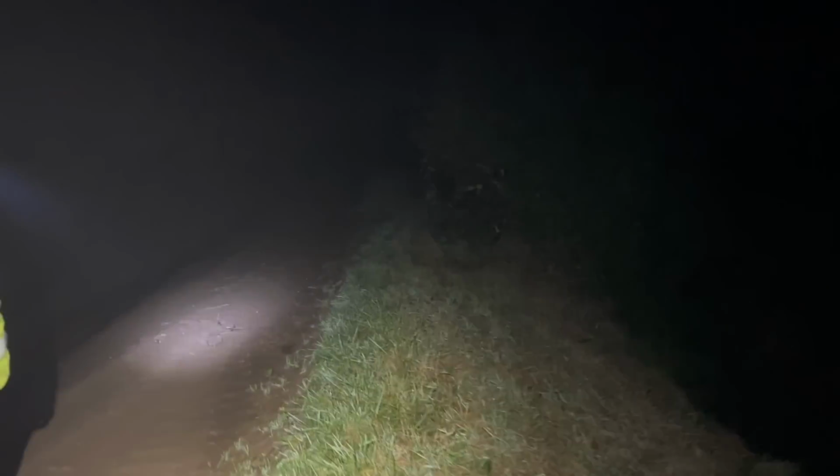That's what I mean, the thermal cuts right through it, doesn't it? I see it stop for a tiddle. Yeah, that's why I know it's a dog fox.